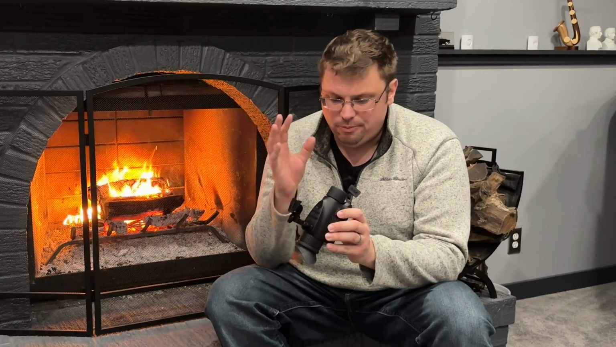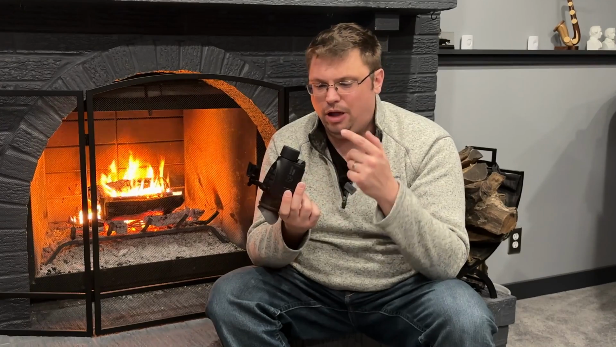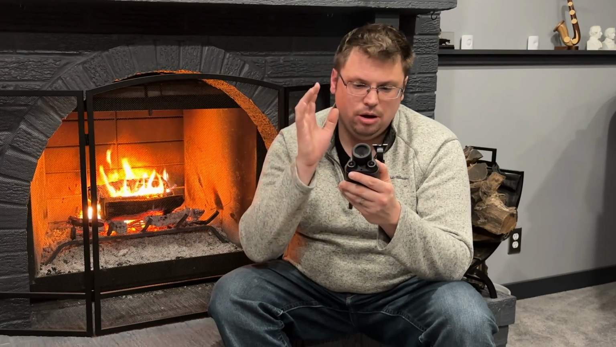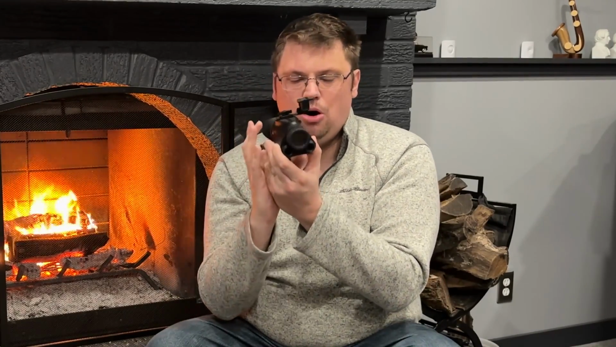What I'd love to see from Nightfox in a version 2 of the Prowl is to eliminate the 850 nanometer wavelength infrared light. I would like to see them move the 940 nanometer emitter to a different location on the monocular. And more importantly, I would like to see the device made smaller to fit more in line with the form factor of a PVS 14 or 15.